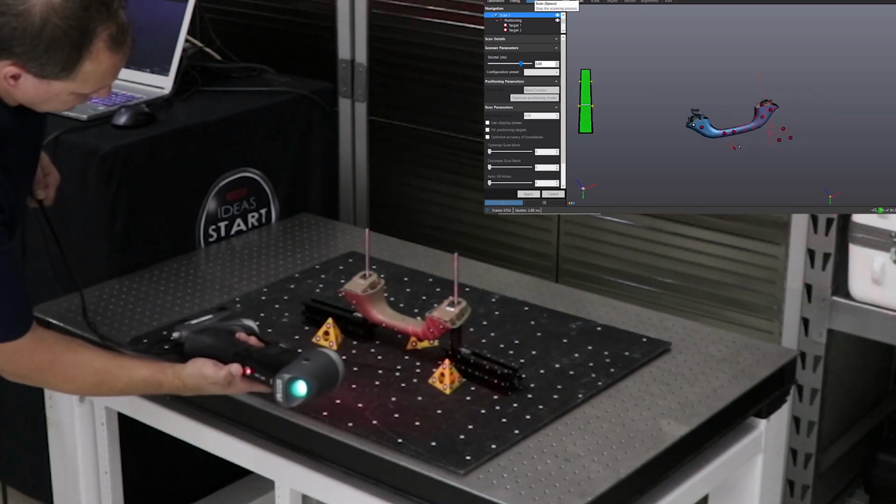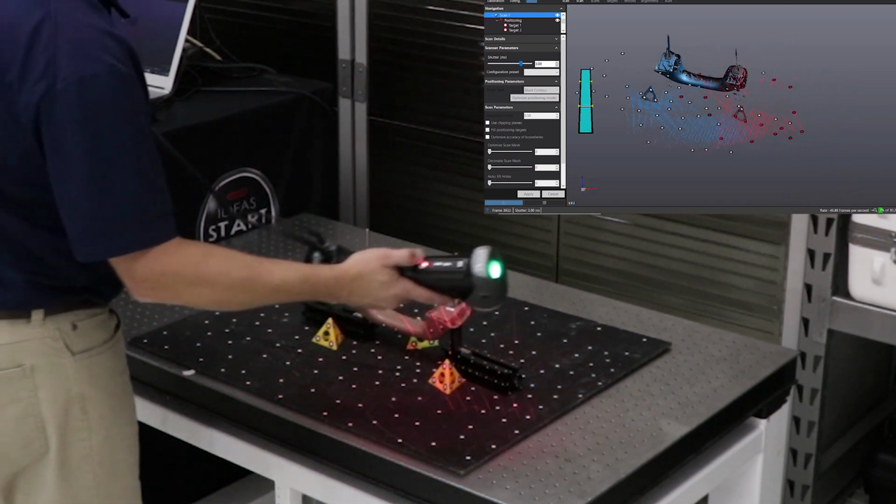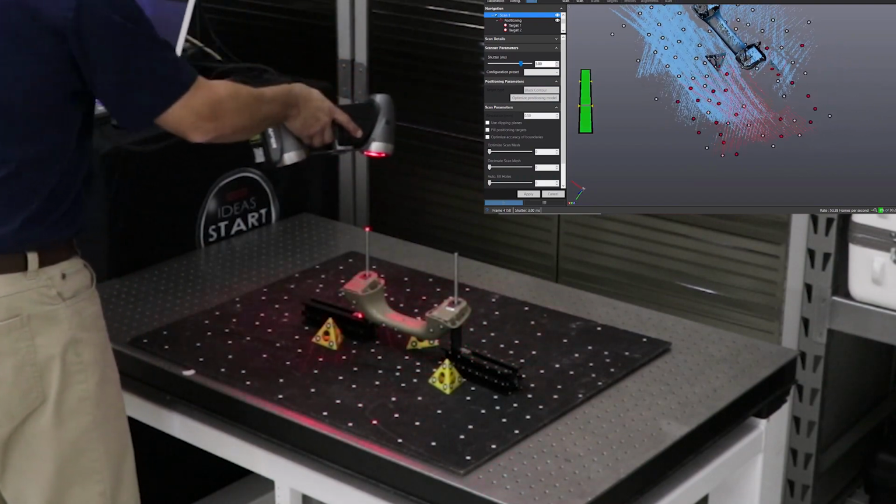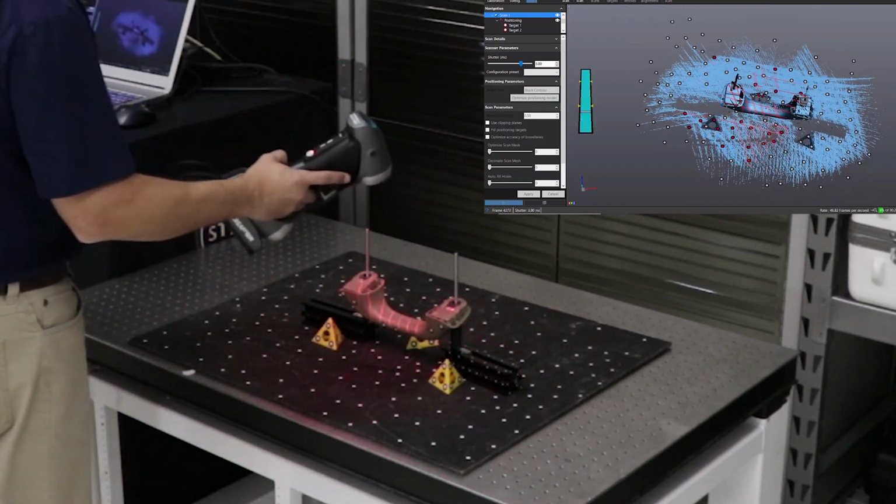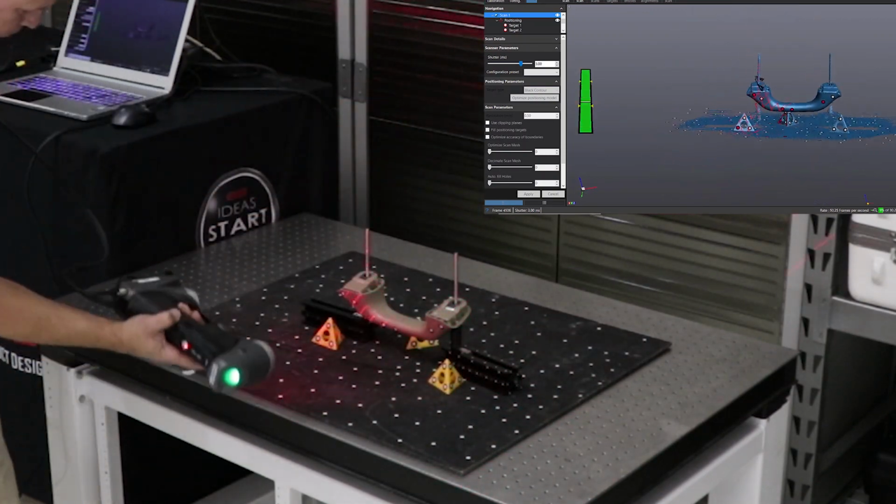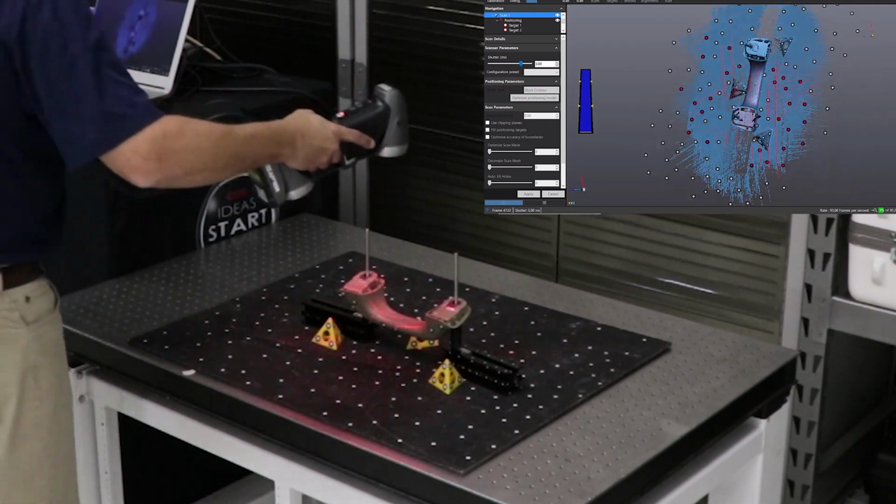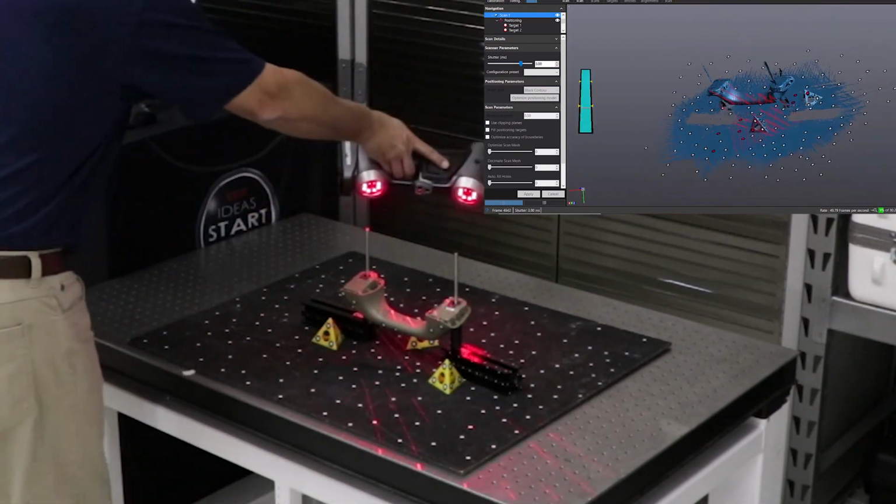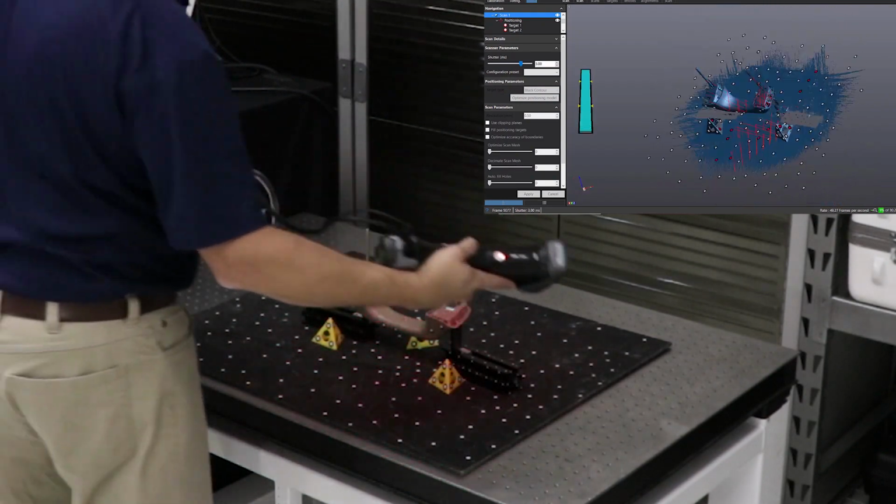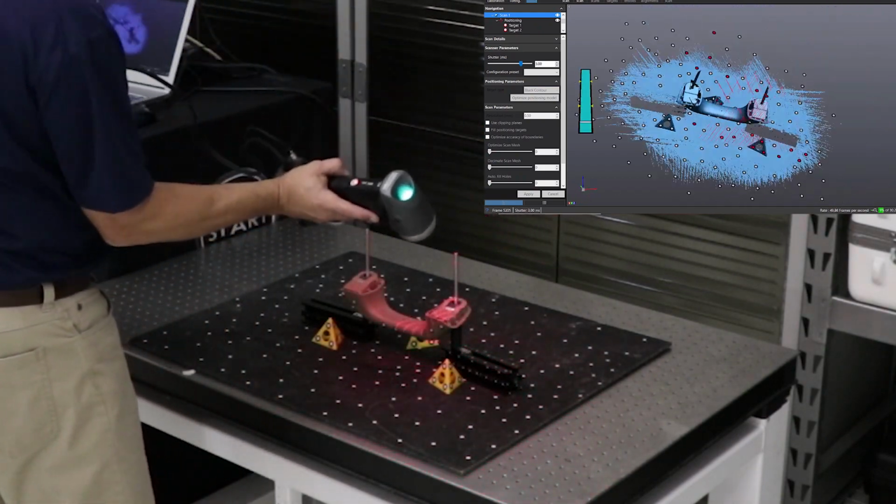So now again, you see me hit the button, and we're going to start always on those targets on the part, then move around to capture all the targets, and then get back up on our part and start scanning it. If you remember before, if we hadn't removed that table data, it would be very difficult to actually see the part because that table data would be there. So once again, we just work our way around the part. You can see it's pretty easy and pretty intuitive. Basically, you see in real time what you're picking up.